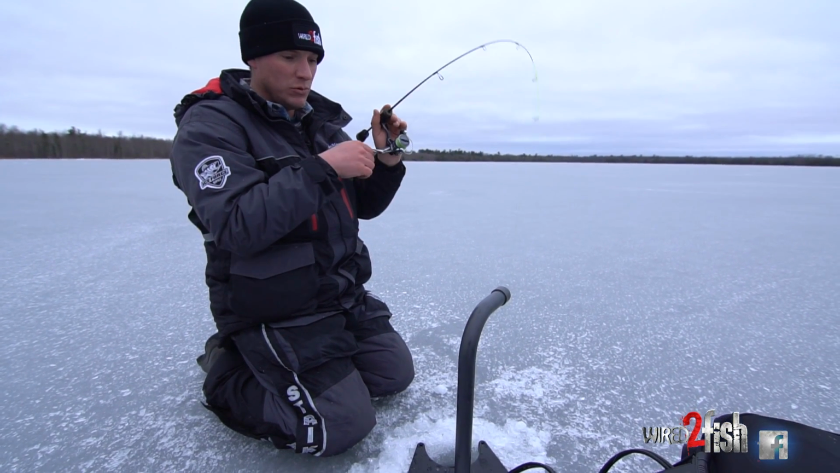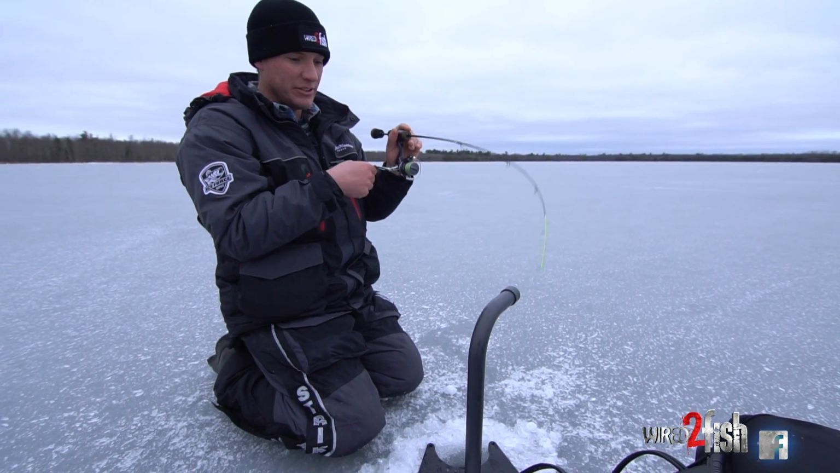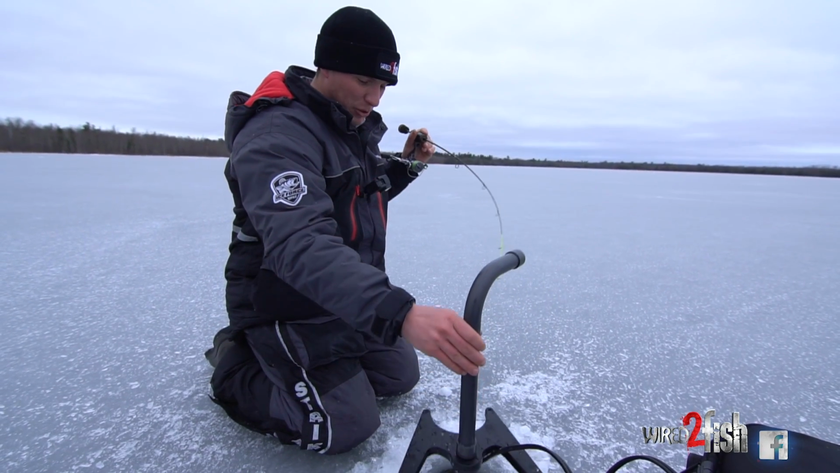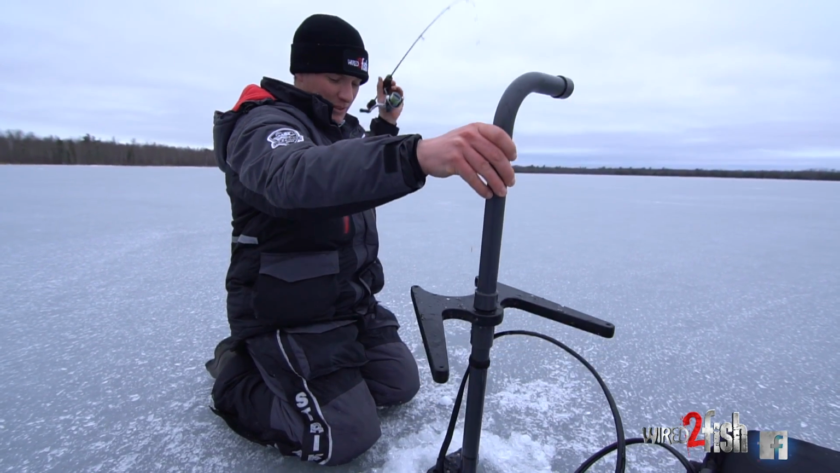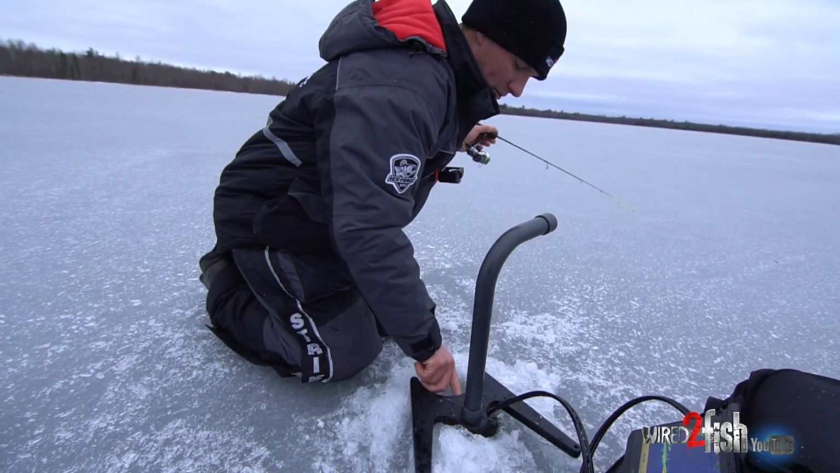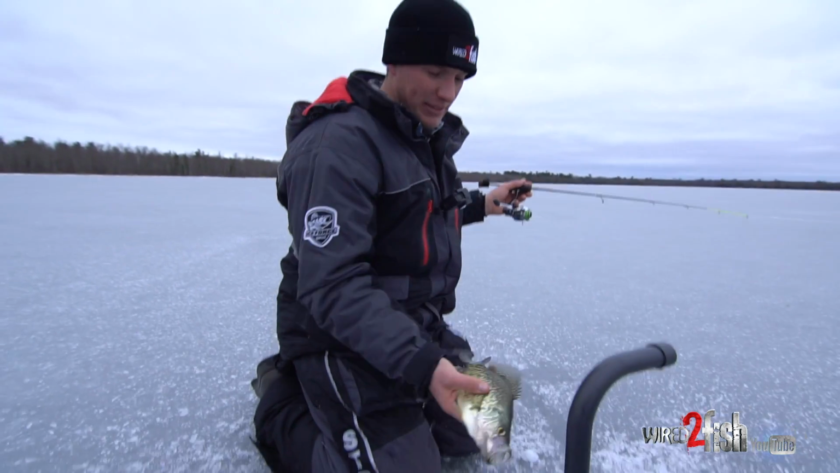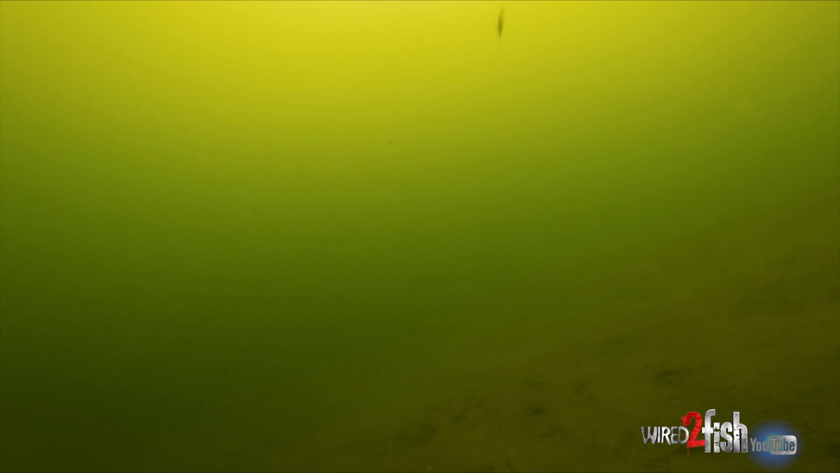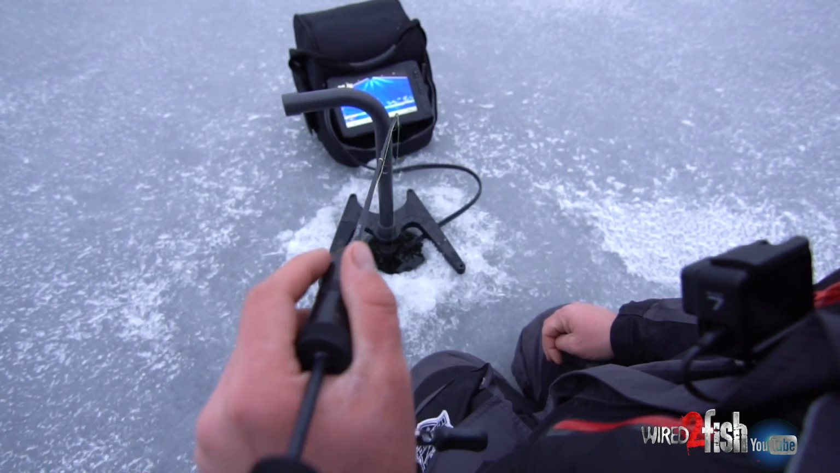That school hasn't moved because I got that fish to come up from the school. We should almost do a little experiment on pulling one from the bottom of the school. It's not a big one, but the more important thing is getting back down there. See, there's a whole bunch of them just 5-6 feet away.